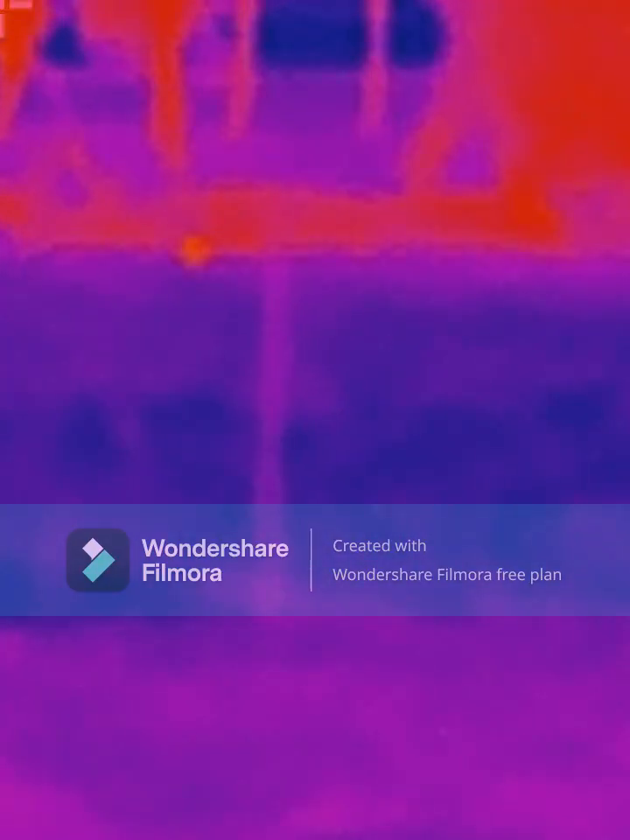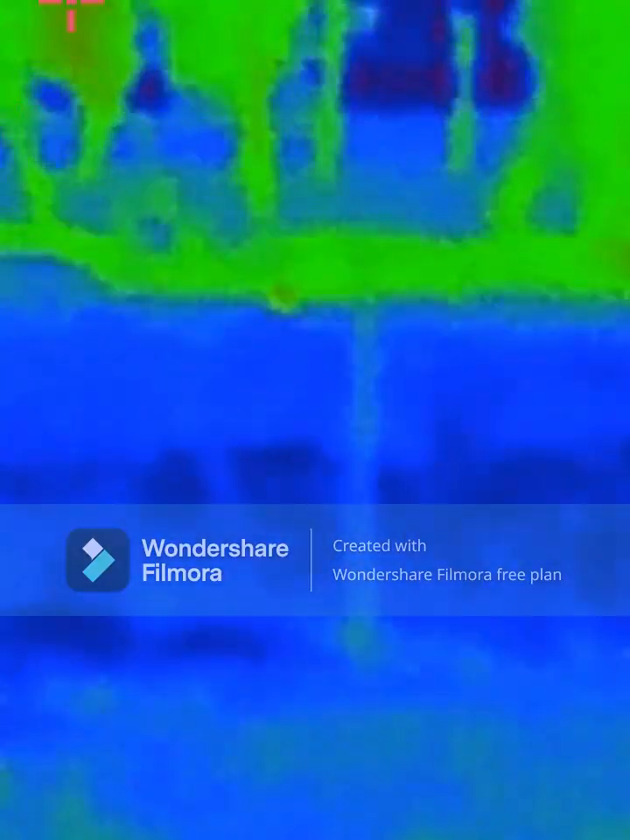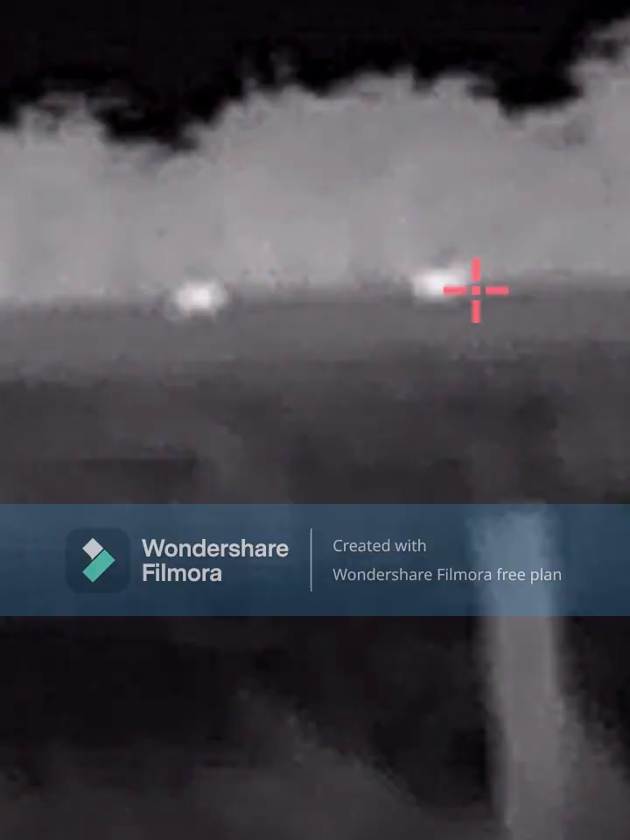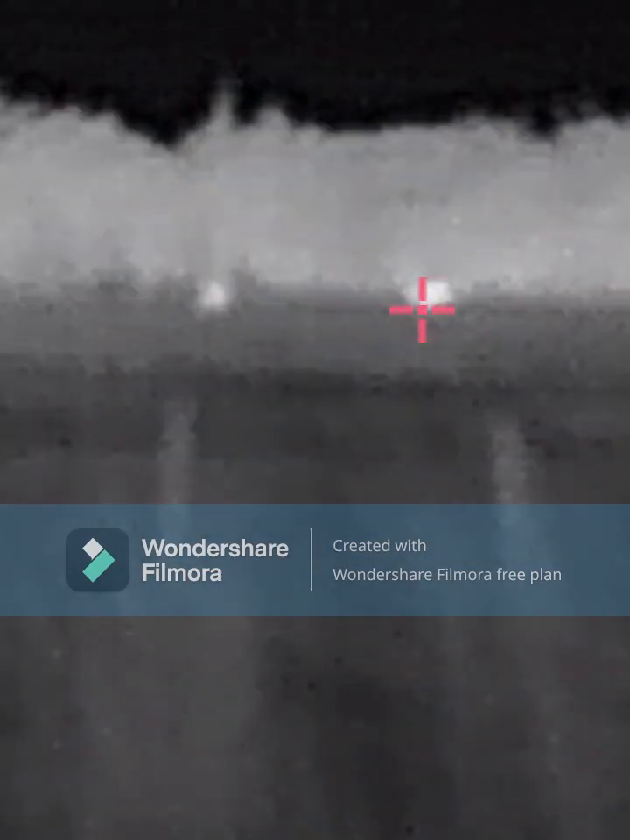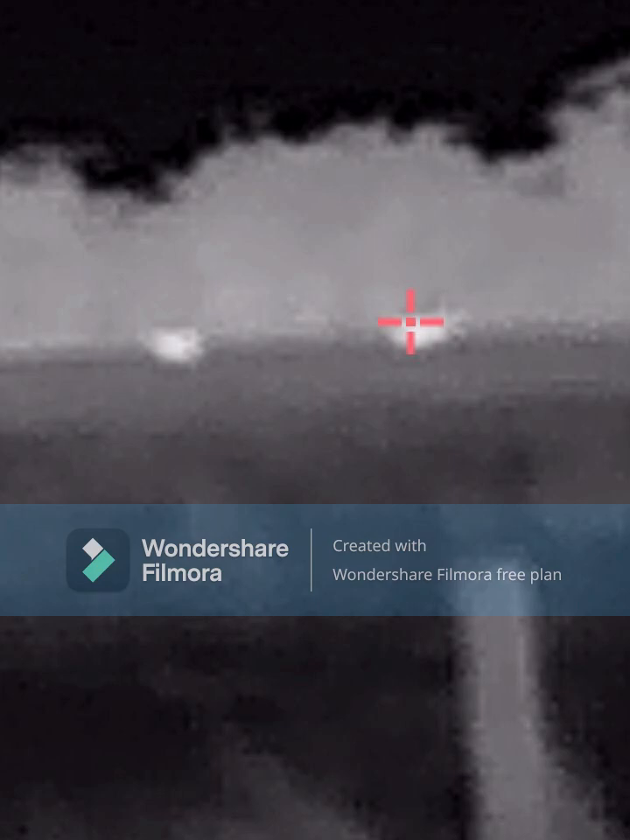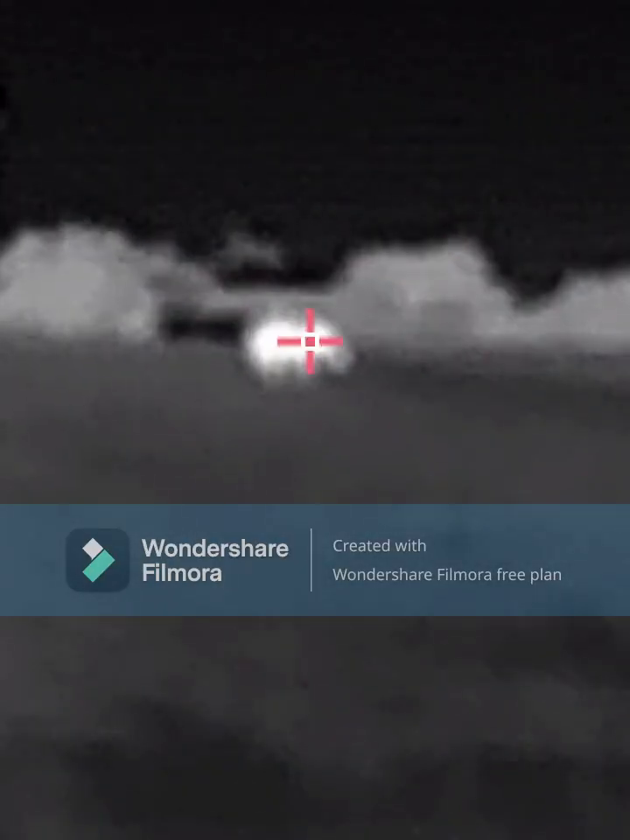This is actually a fox sitting underneath the tree there. There was a little log, under a big log. You could just see him poking his head under. Now these are horses that were 400 yards away. You can see the size of them. The crosshair's picking them up pretty well, and that's at 400 yards. I couldn't believe it. This is the same horses at 210 yards.